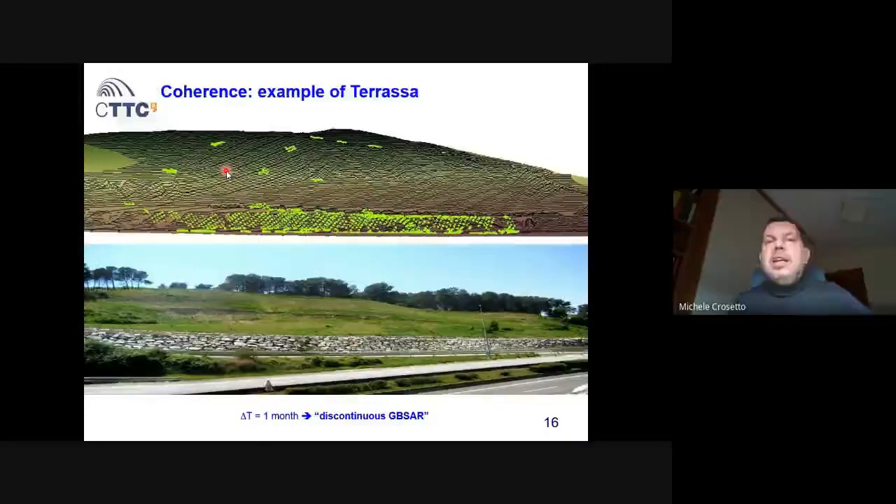What is the reason? It is because in 1 month's time, the role of the noise is dominant in the great majority of the pixels that we are measuring. In this specific case, we decided to stop the monitoring using the ground-based SAR.